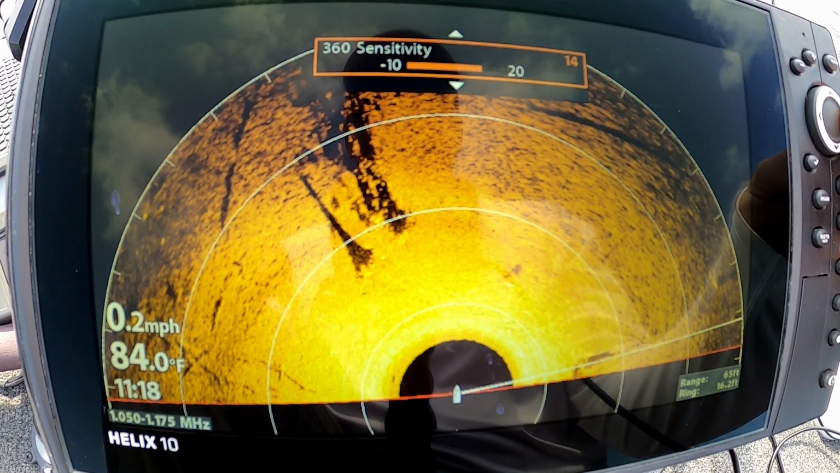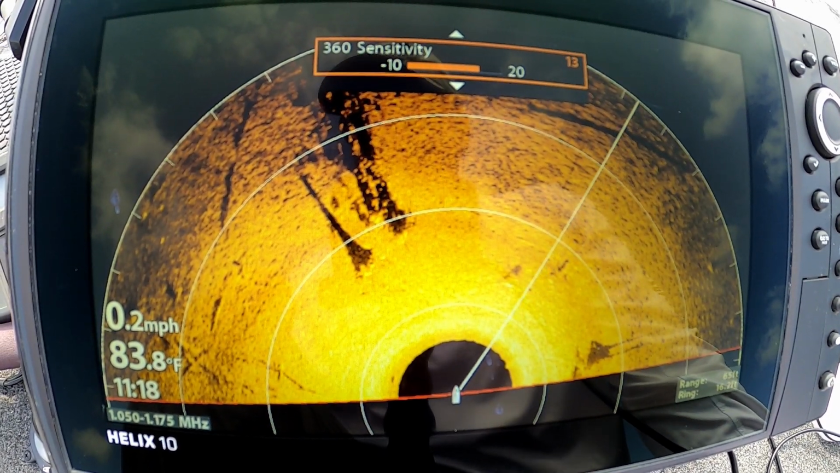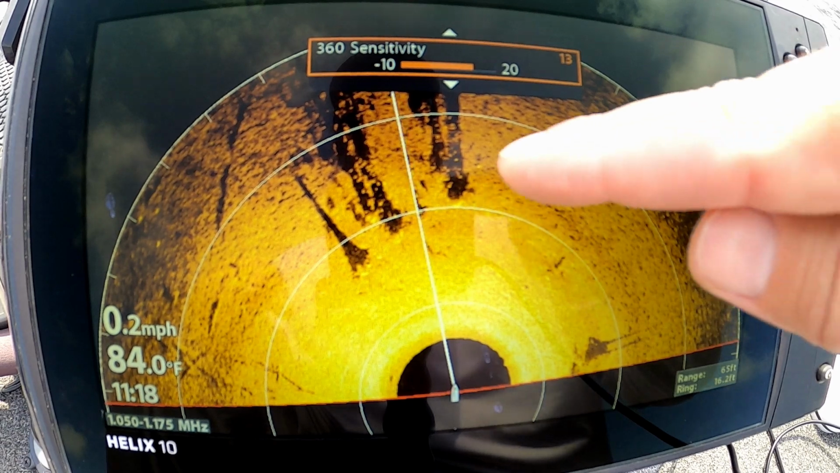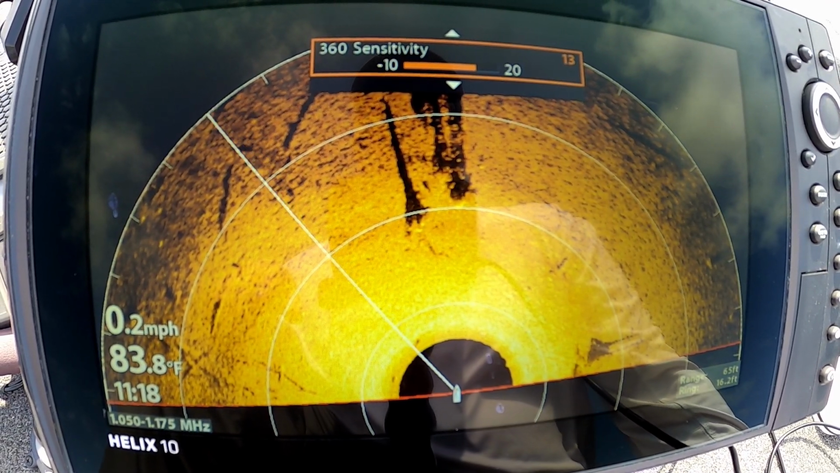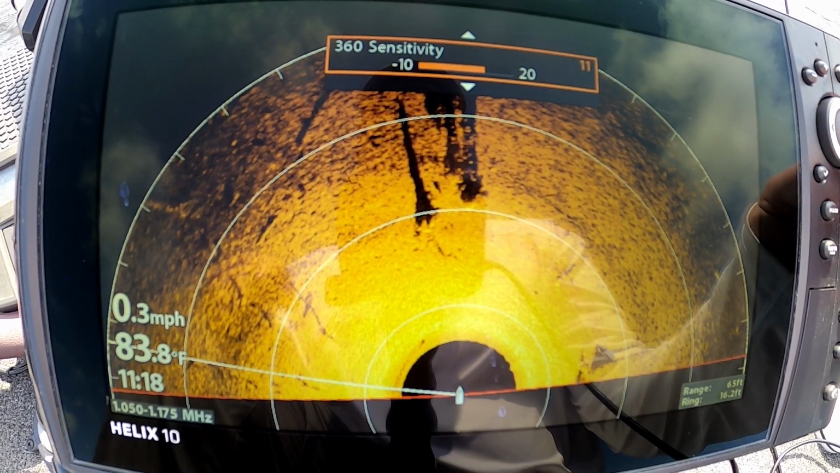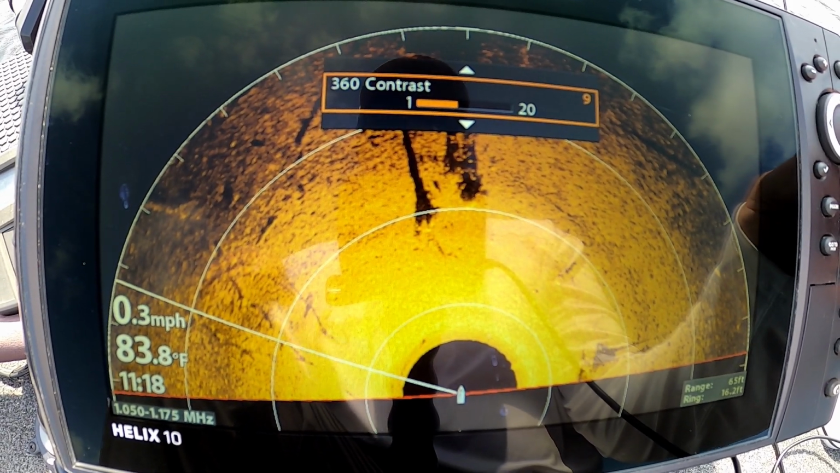Let's play with the sensitivity a little bit and see if that does anything at all. Alright, so there's the tree right straight in front of us. I can see the crappie on it. Hard to see, but you can see them. I think the sensitivity is making a big difference. Let's play with the contrast a little bit more.